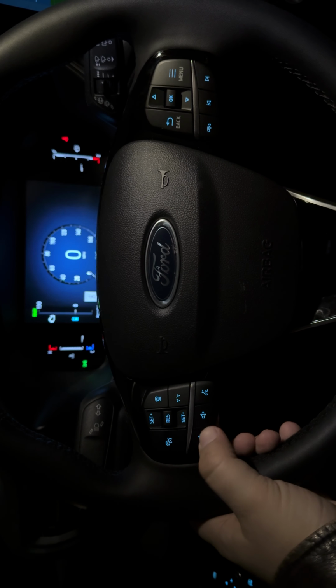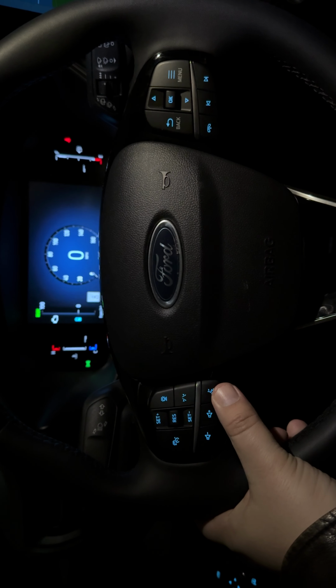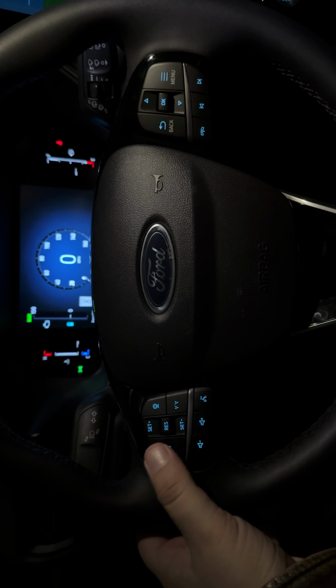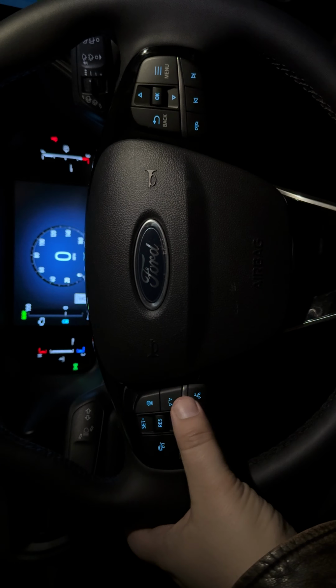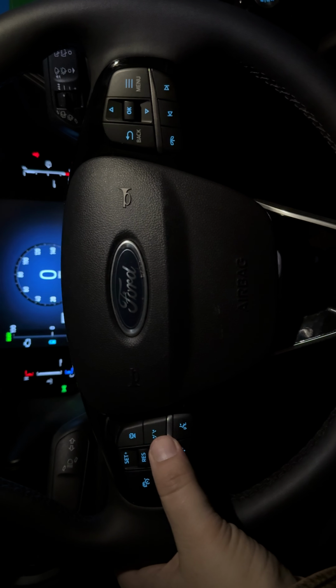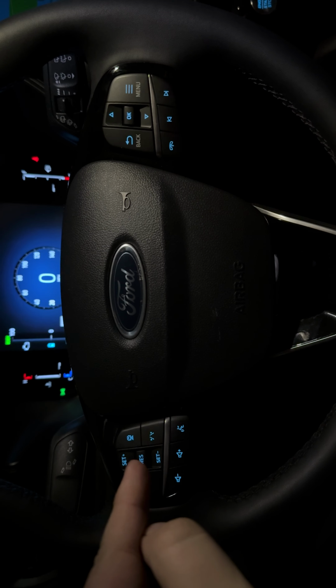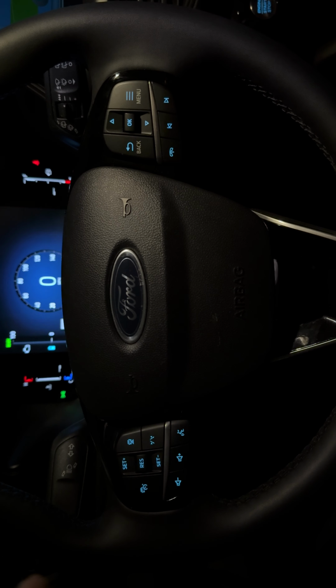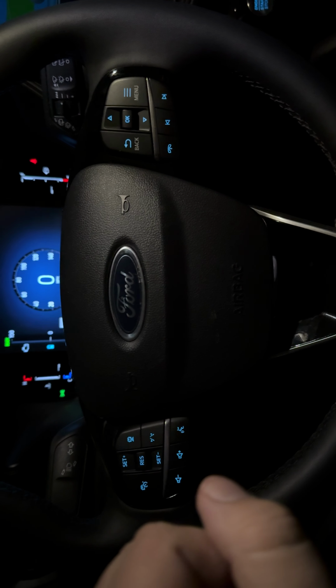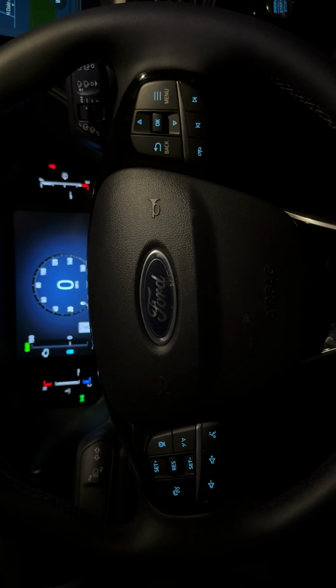We got our volume adjust. We got the Ford Sync system right there. And we have our cruise control settings right here. We got Ford's Blue Cruise on here, which is sick, actually. I'm not going to tell you too much about that, but I will go into that in the full review. Want to leave some of those Easter eggs in there for the full review.